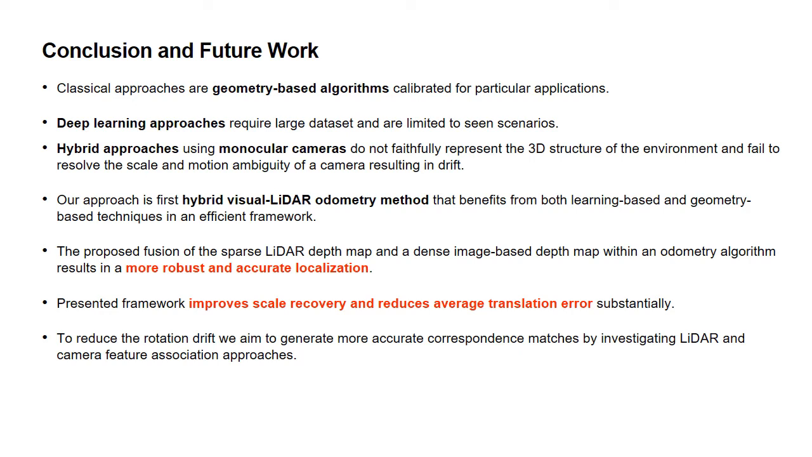Our work is the first hybrid visual LiDAR odometry method that benefits from both learning-based and geometry-based techniques combined in an efficient framework. It uses fusion of two complementary sensor measurements to achieve more robust and accurate localization. The proposed fusion method combines a sparse LiDAR depth map and a dense image-based depth map to improve scale recovery and reduce average translational error.